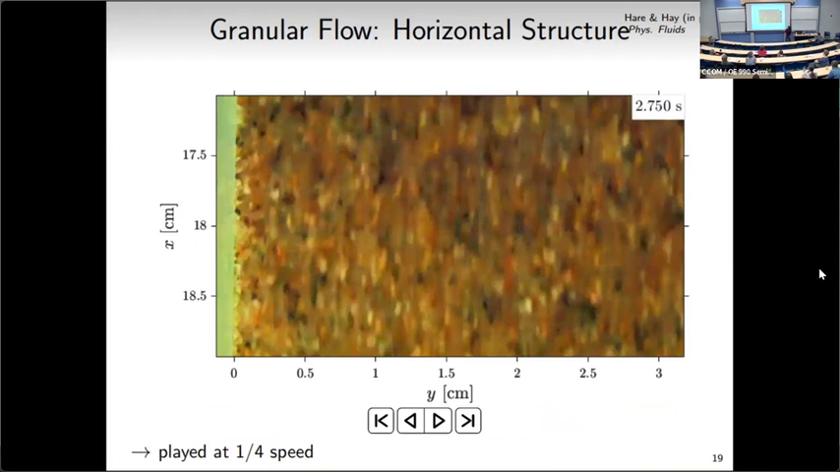First we'll look at one of the movies from the camera. To situate yourself, the vertical axis is the downslope position from the gate, and the horizontal axis is distance away from the sidewall. We're only looking here at 3 centimeters close to the sidewall. This is after the front has passed, a couple of seconds in, once steady flow conditions have been obtained, and this is played back at quarter speed.